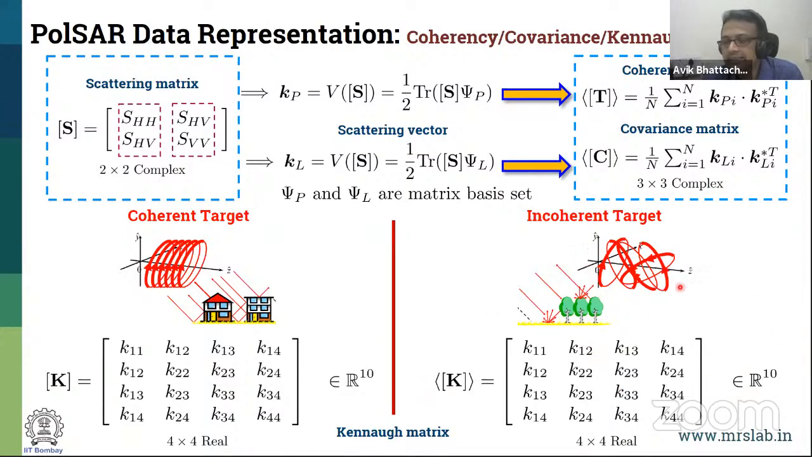The things remain the same, only that you have an averaged information. Each of the elements is averaged information, but all of them are a real representation. Each element over here is real. It belongs to R10 because since it's symmetric, you can only see the diagonal and the upper part of it. So this is what the representations are.